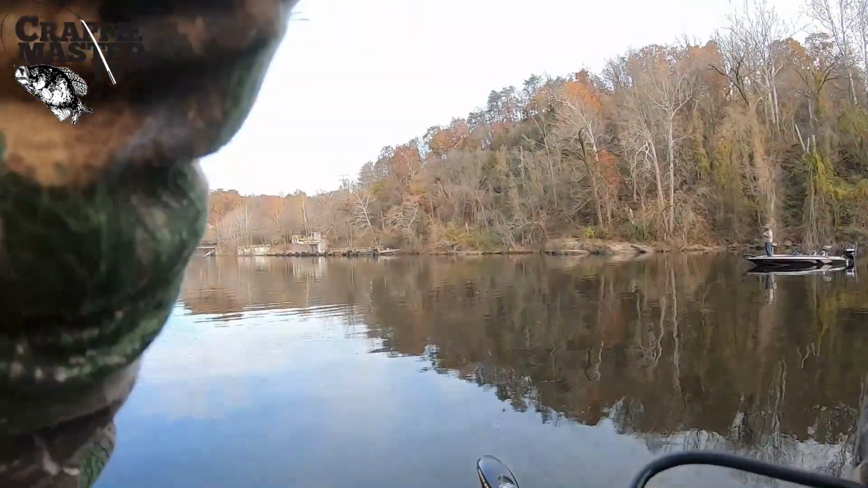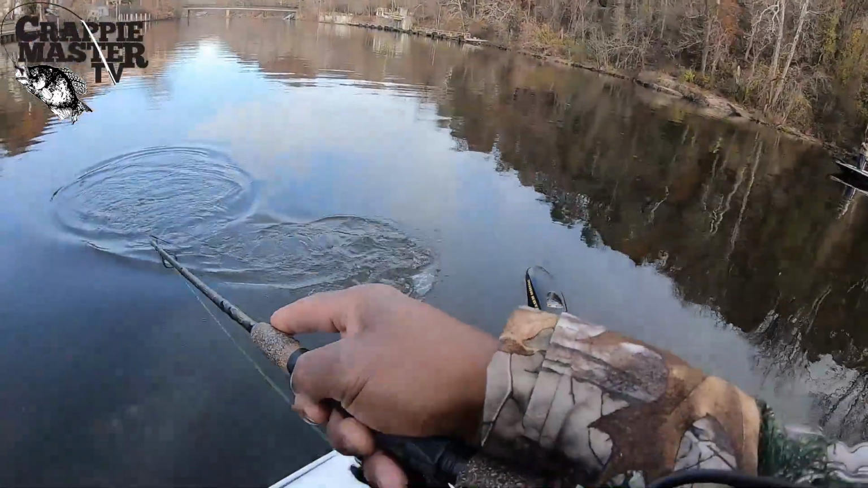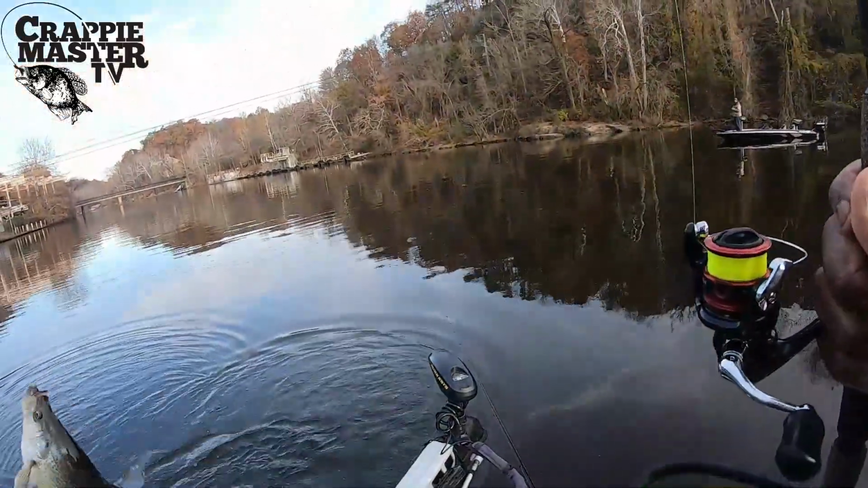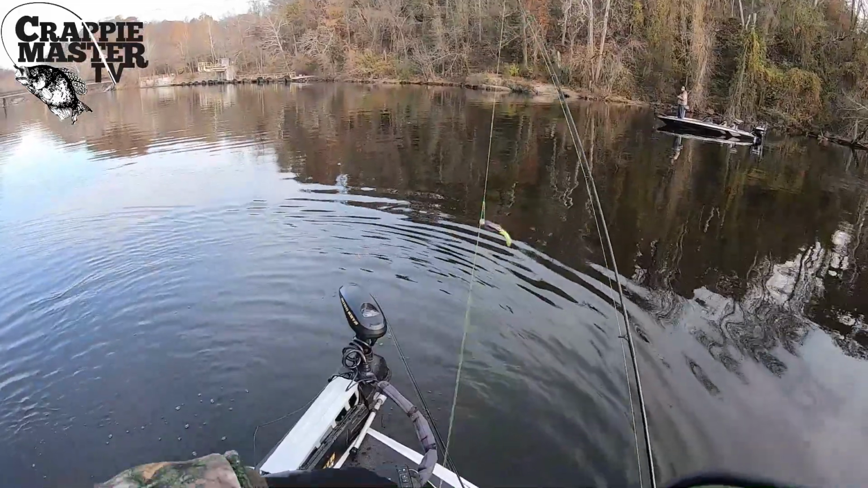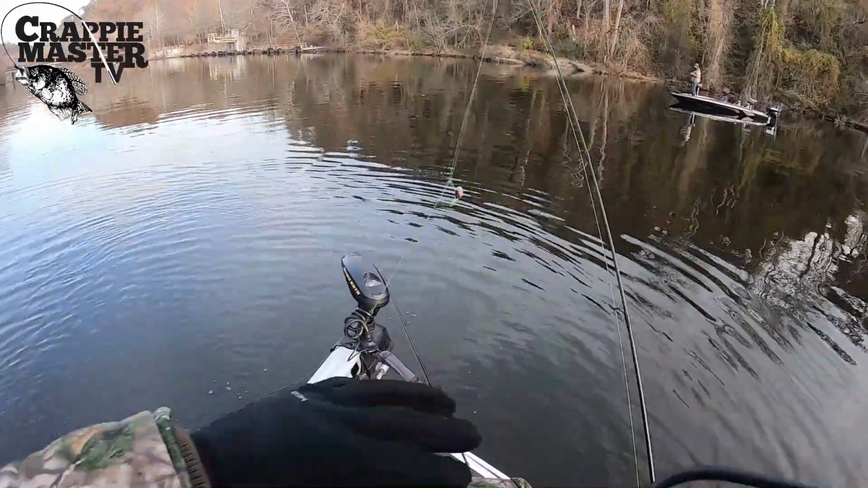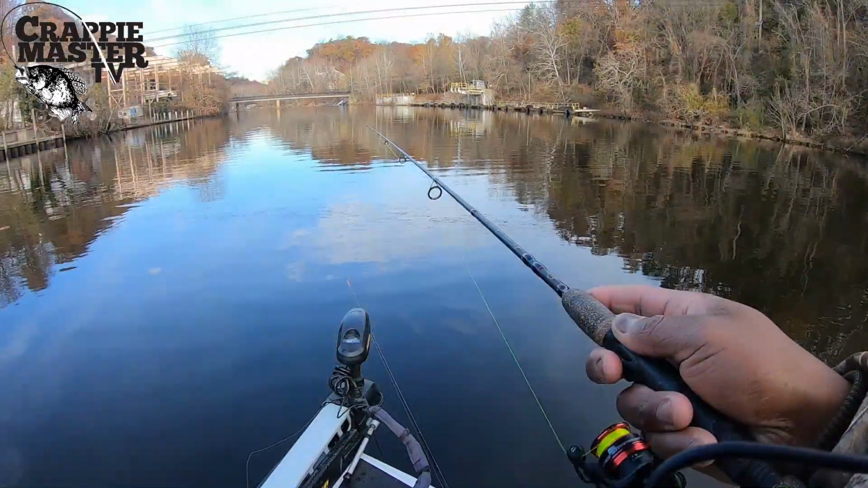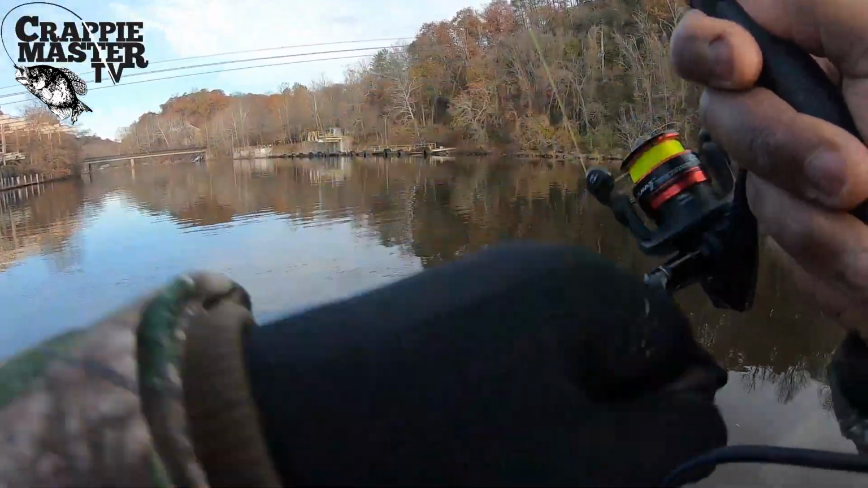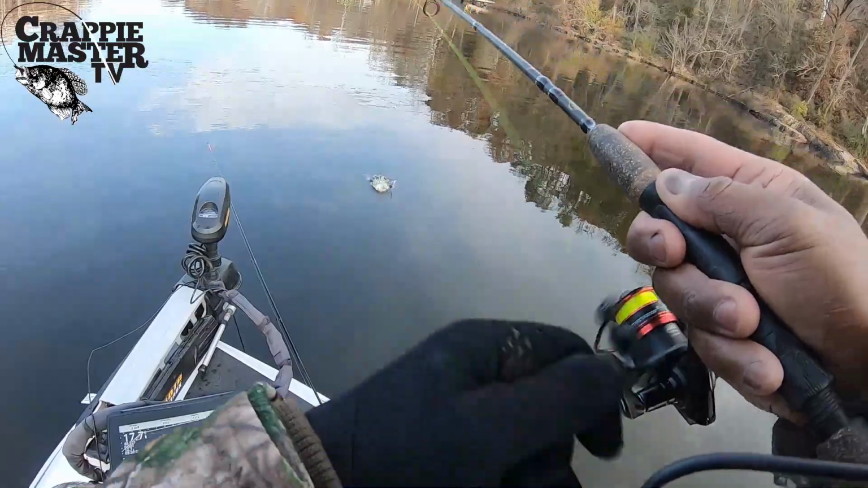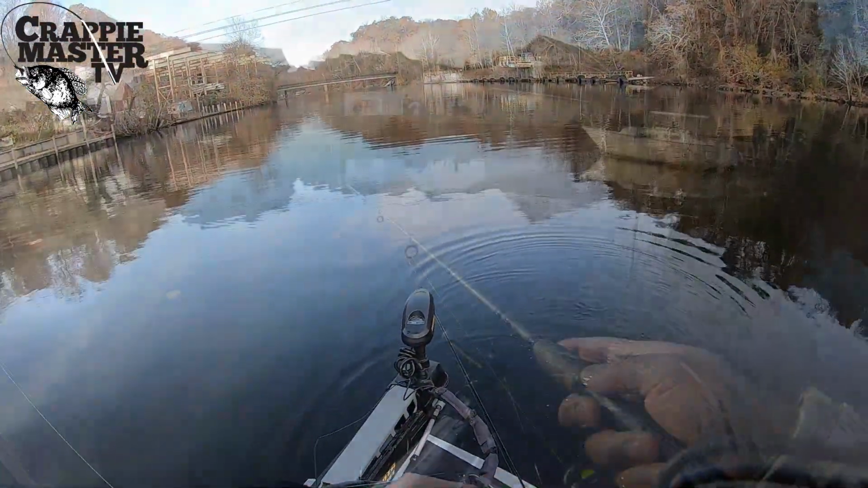There he is. Yeah, he caught a lot of bass. Yeah, I've been landing some really nice ones. I caught one the other day that was almost 15. Yeah, he's a really light bite. Now he's not a big fish, but very light bite. I can barely feel it thumping.